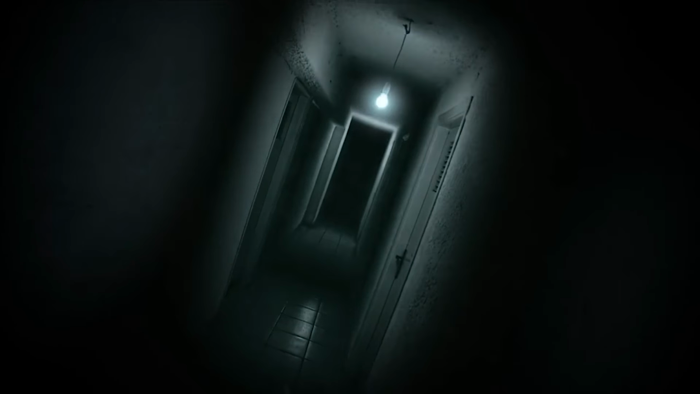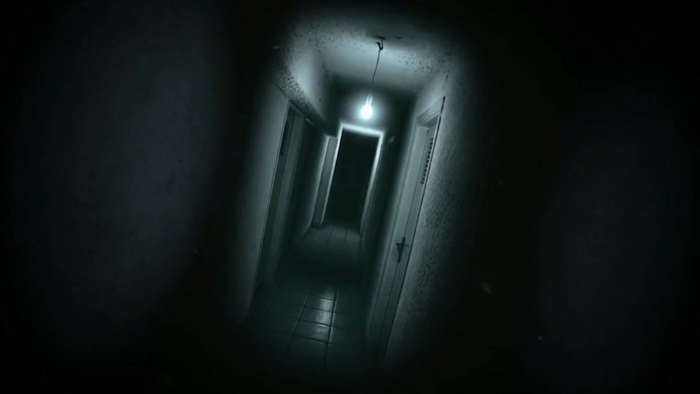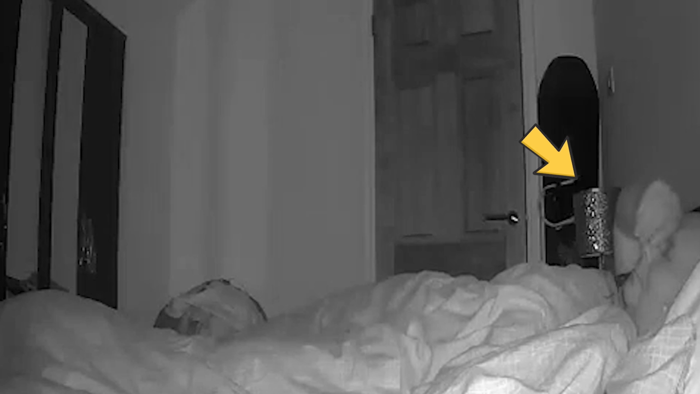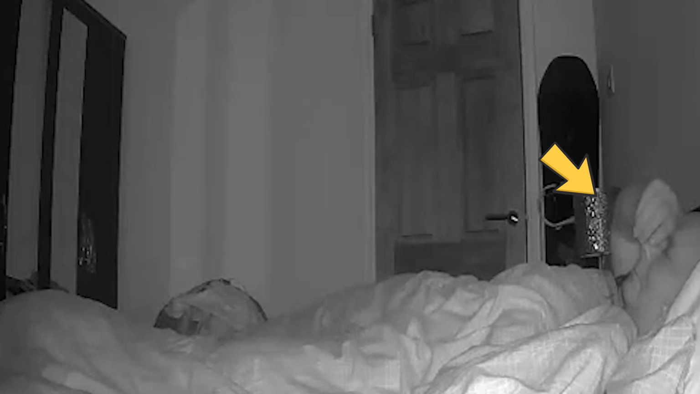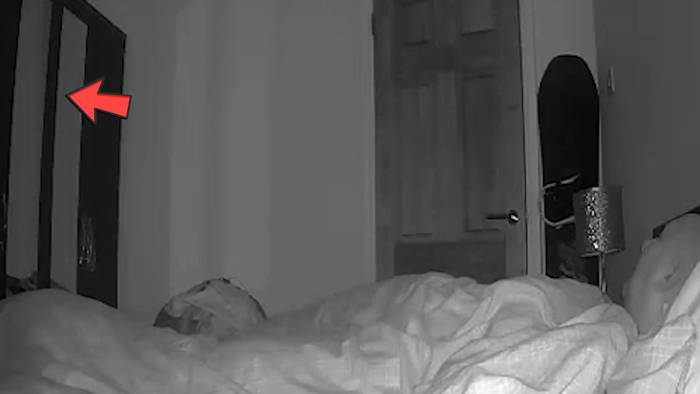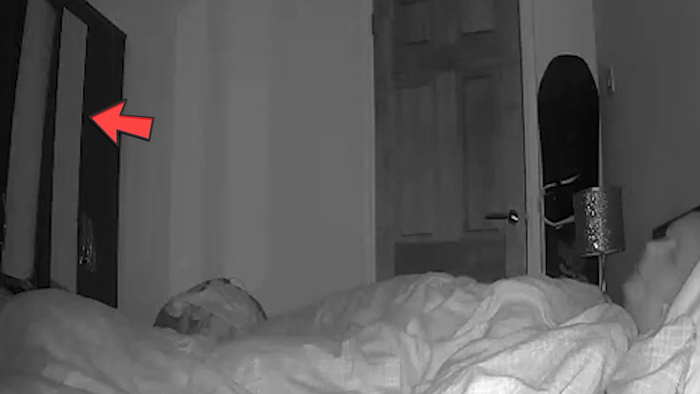Ghost attacked on old man. When the lights go out and the darkness takes over, our deepest fears come alive. And for one elderly man, a peaceful night's sleep turned into a terrifying encounter with the unknown. As he slumbered, unaware of the danger lurking in his room, a ghostly presence began to stir. The mirror on the cupboard suddenly moved, its glass surface glinting menacingly in the dim light. The old man, still lost in dreamland, was completely defenseless against the malevolent force that was about to strike.